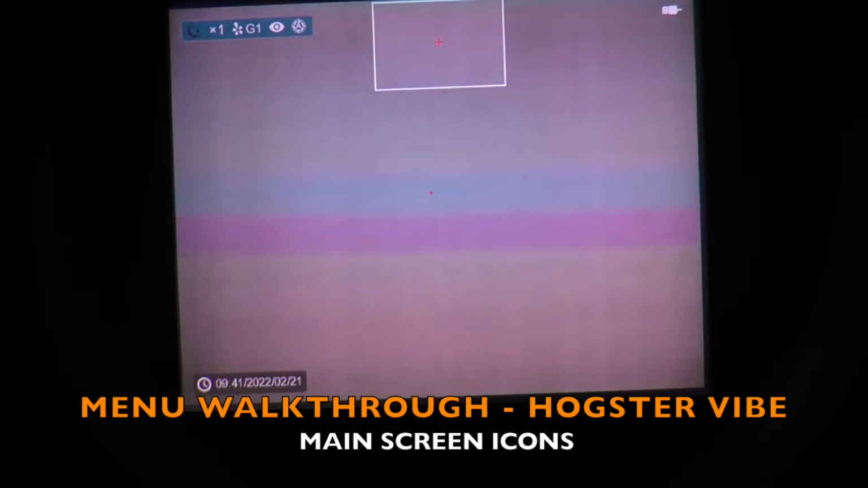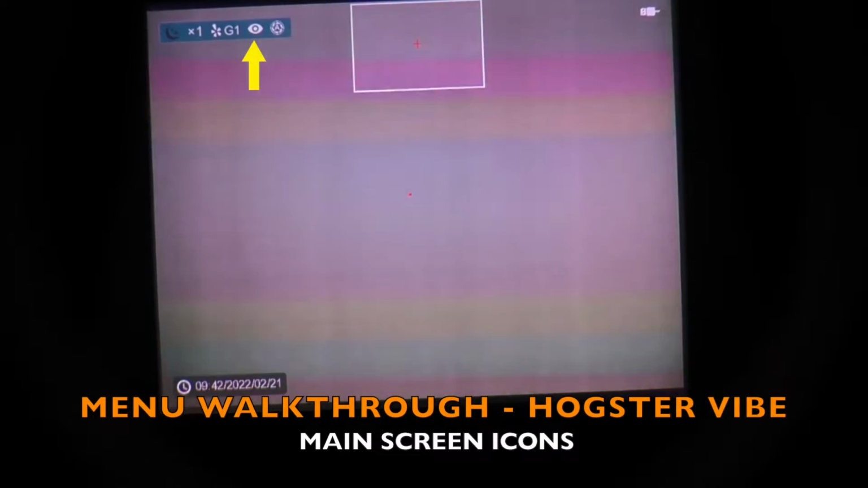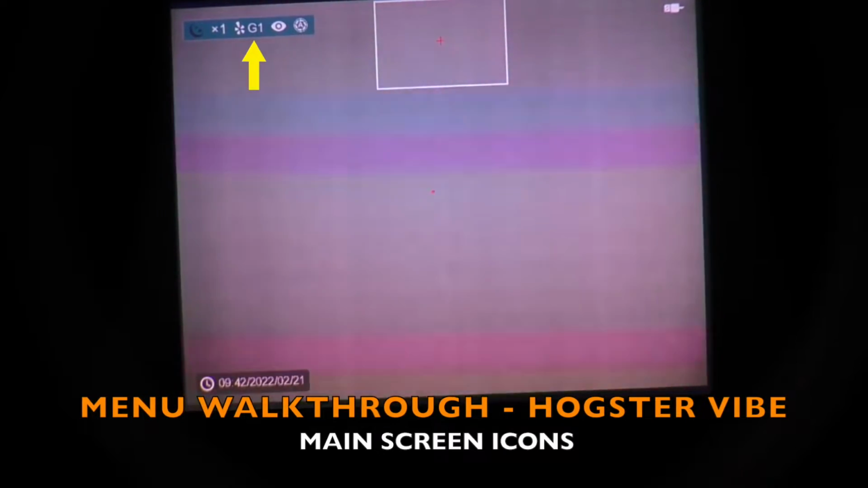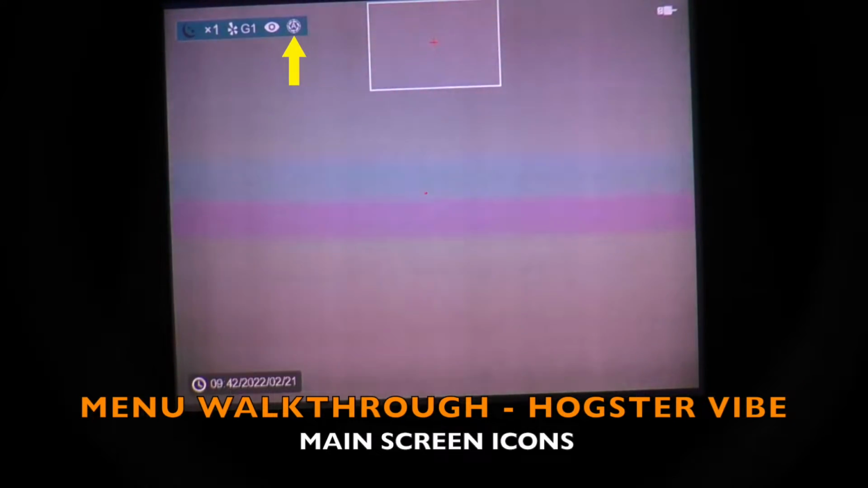Starting at the main screen here in the upper left, you have your color palette icon, your digital zoom value, the profile that you're in, the shooting profile you're in, ID feature if it's active or not, and then automatic nuke feature if it's active or not. To the right of that's the picture-in-picture window. Far right is your battery indicator. I currently have this connected to a computer, so it's running off external battery supply. Lower left, date and time.